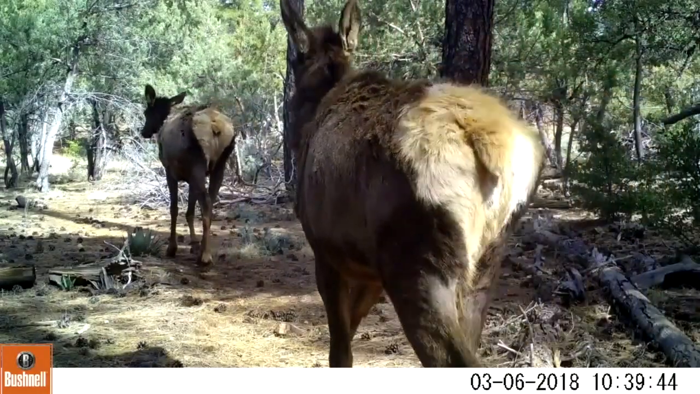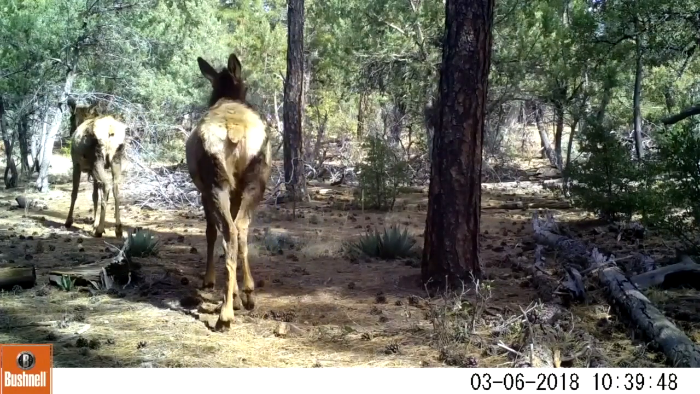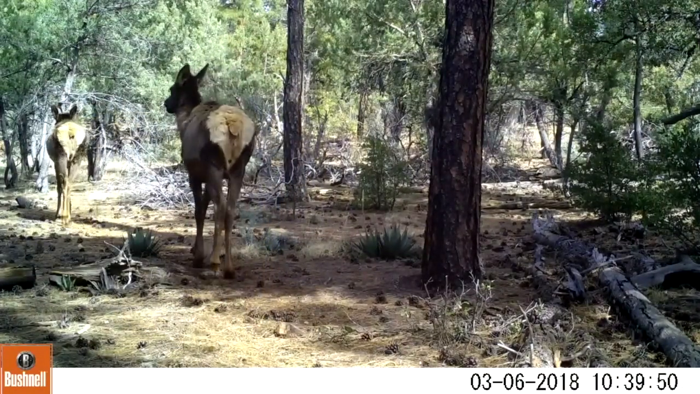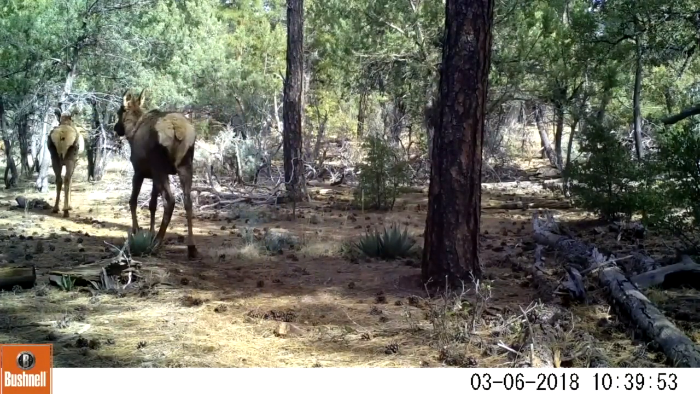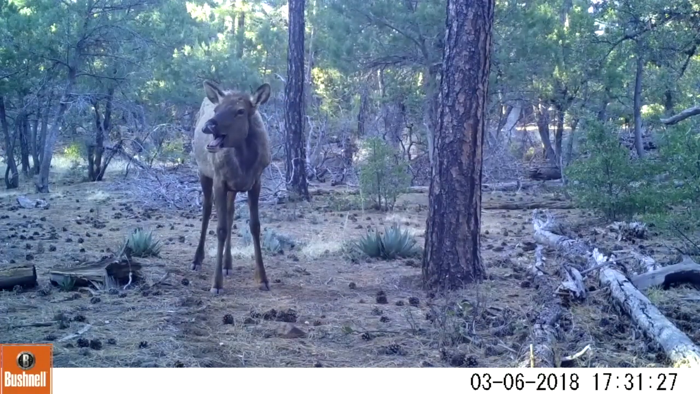They don't always do that, but it's very hard to get to the elk when they're bedded in manzanita because there's just way too much noise to get in there. It's very tough to walk through. They do have their little paths through.